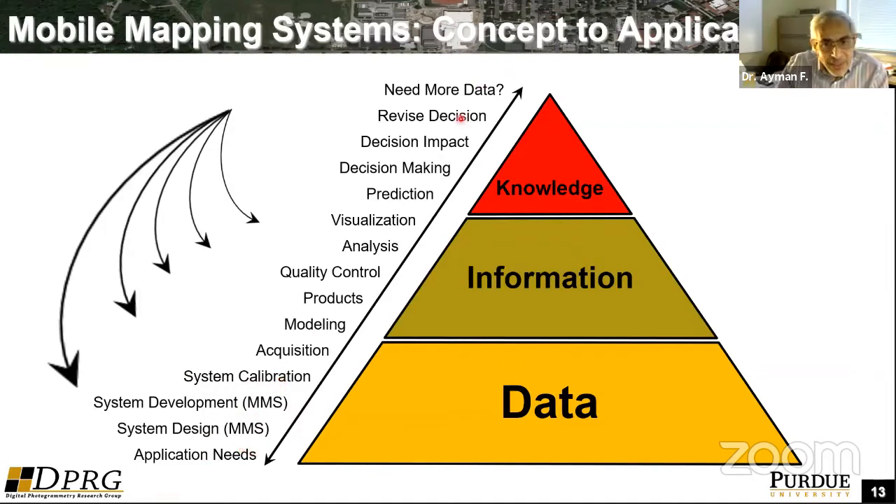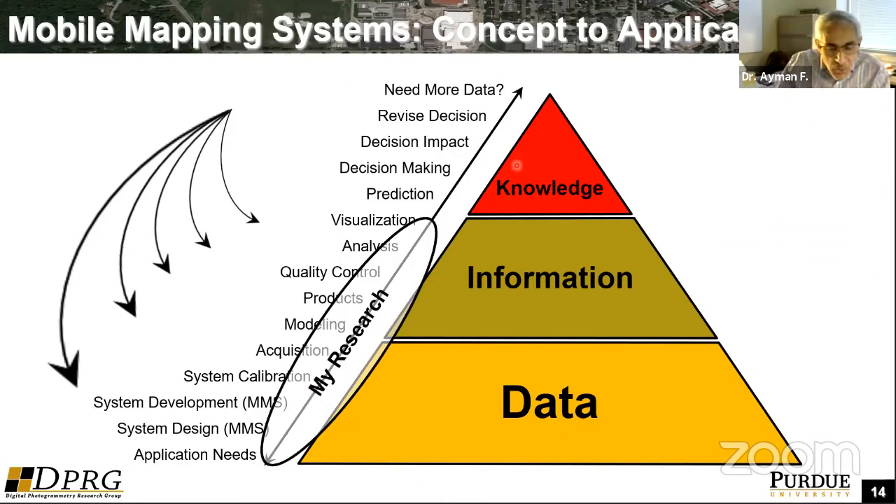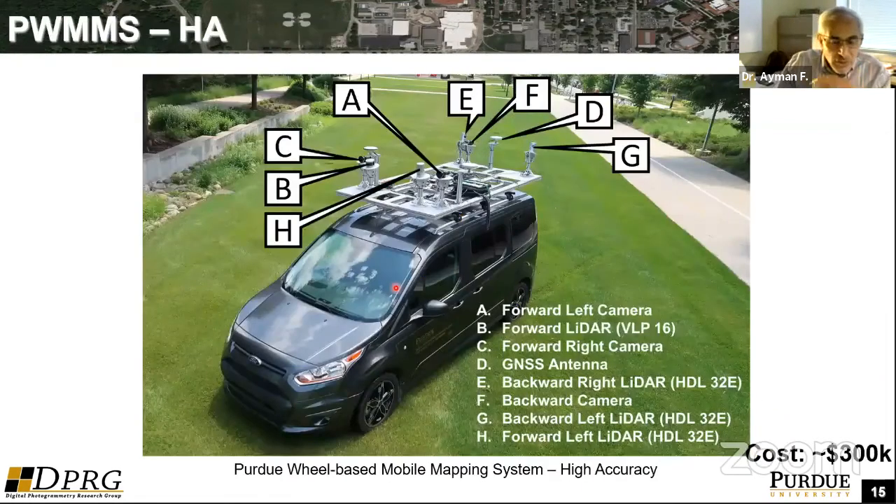So it's bi-directional flow of information, or more or less of data, between the bottom and the top of the pyramid. So just to put this talk in focus, my research is mainly focusing on, I would say, the two-thirds of the bottom part of the pyramid, and that's what I will be focusing on in the talk. So just to give you some examples of mobile mapping systems and the diversity of the systems and their application.